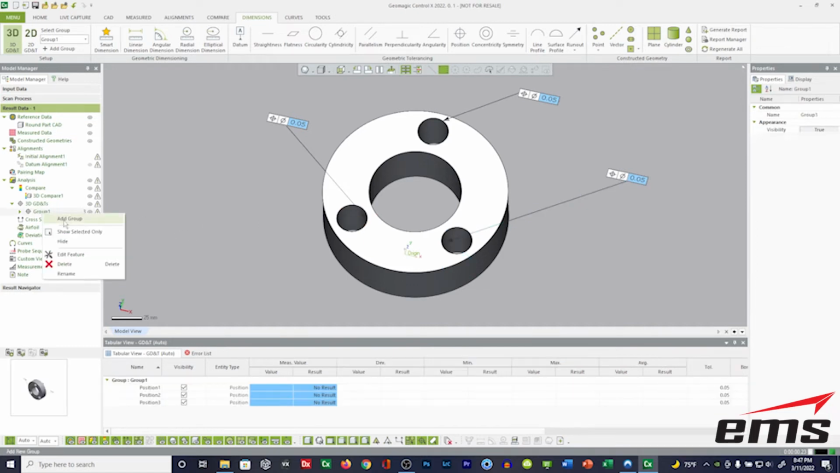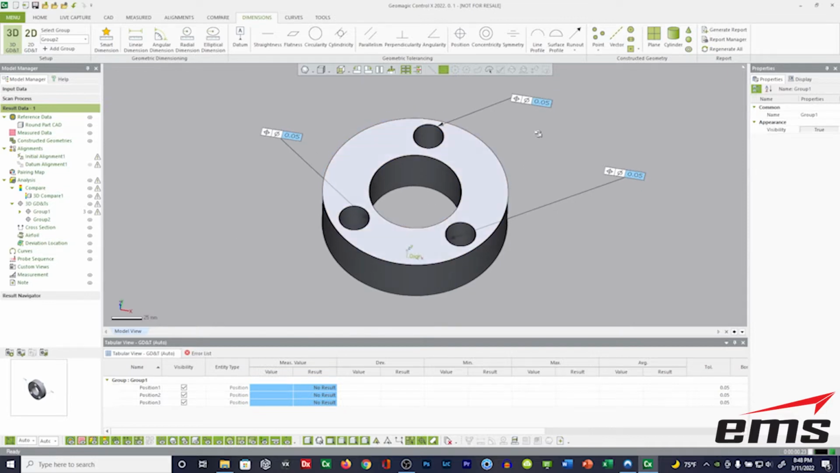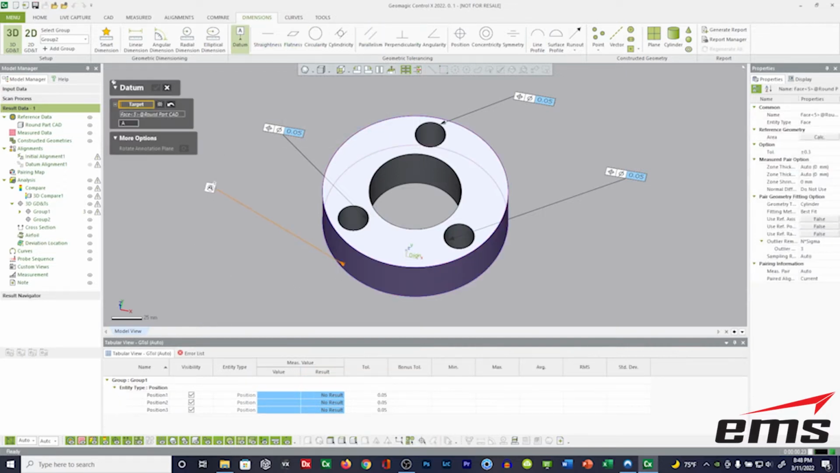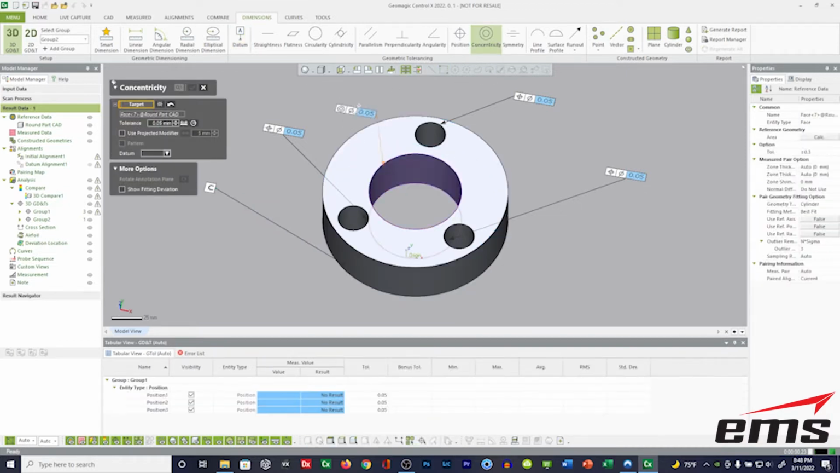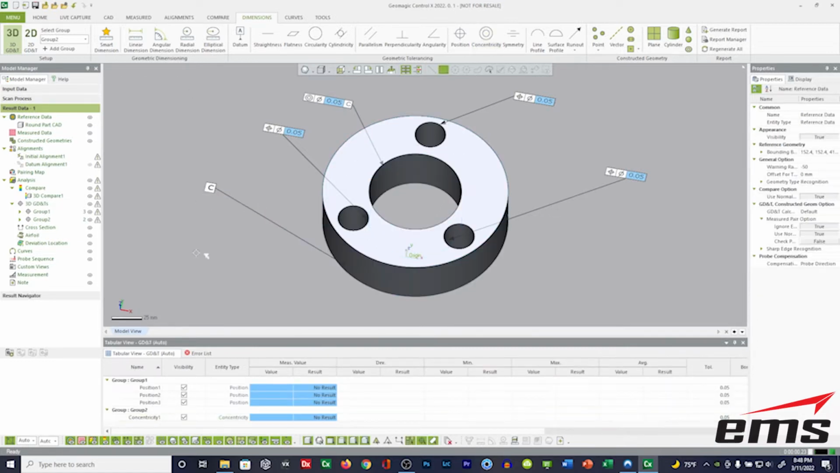And then I'm just going to add a second group. Each group is its own page on the inspection report. So there's our first one. And then maybe we want to do concentricity between this inside and outside. So in order to do that, we're going to flag a datum. We'll put the datum on the outside. We'll call this datum C. And then we'll pick concentricity. We will pick the inside. Let's say we'll stick with, for now, the 50 microns on this as well. And we'll hit OK. So there's that.